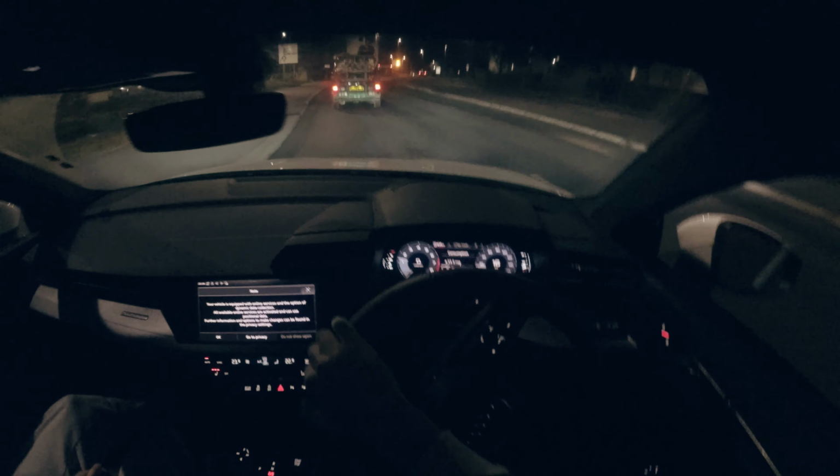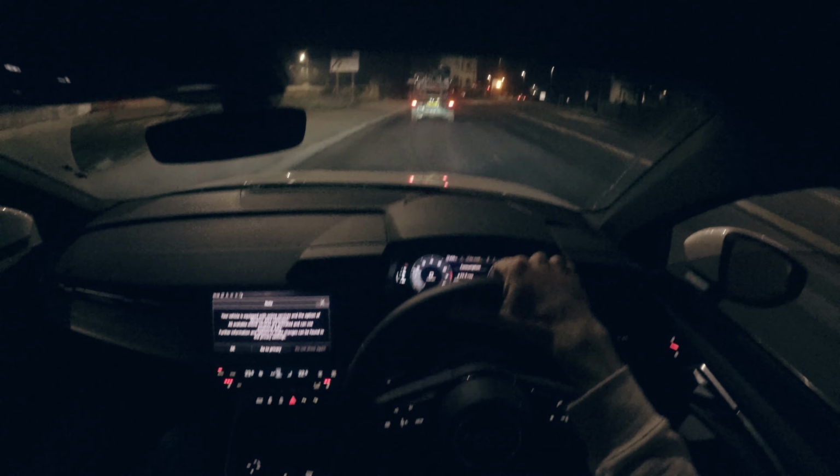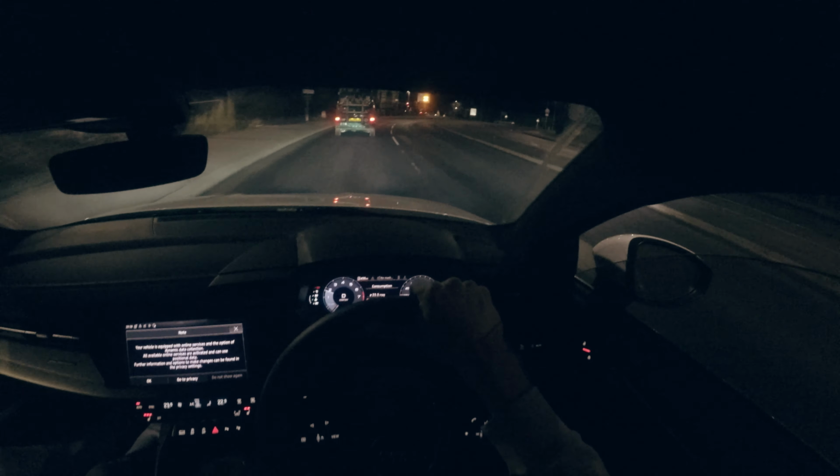And you can see my MPGs just down there, and it averages probably around 35 depending on how you drive it, but I always thought it was supposed to be a bit better than my GT86, but actually it turns out it's a little bit worse. It just can take a bigger fuel tank.